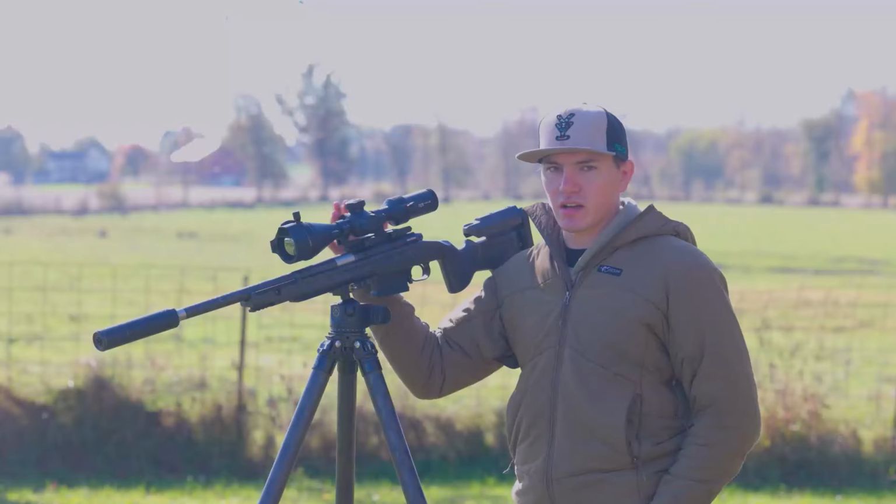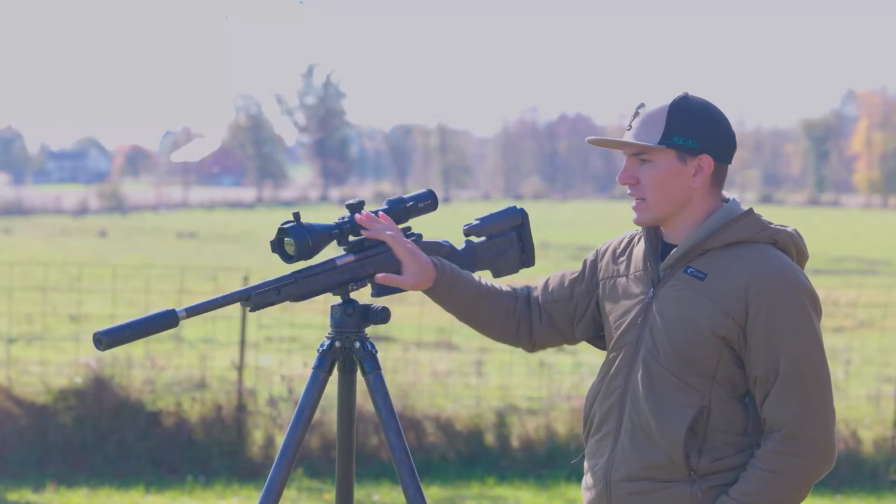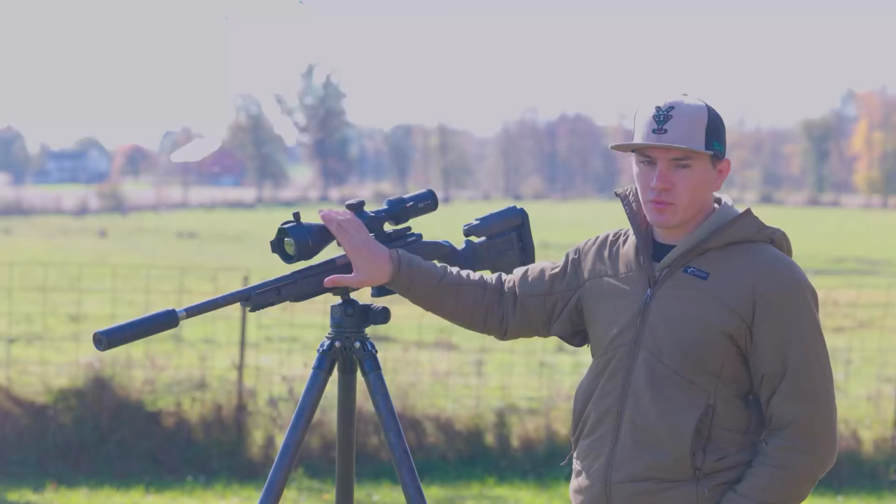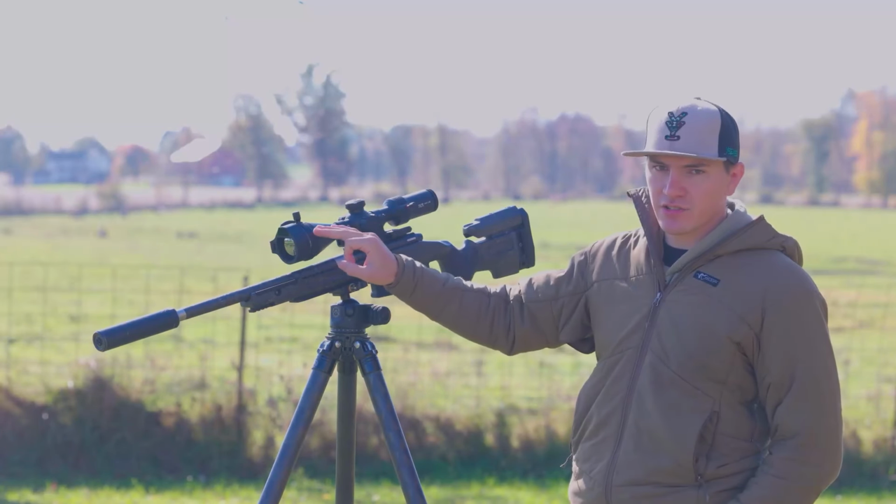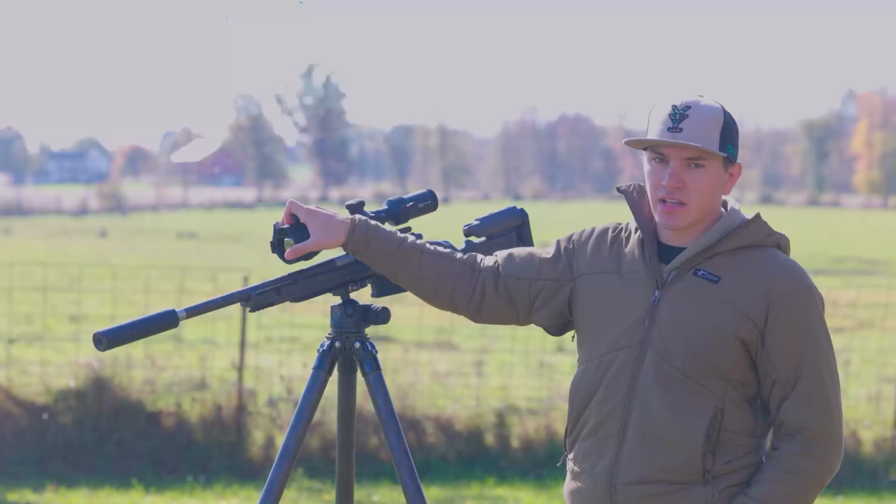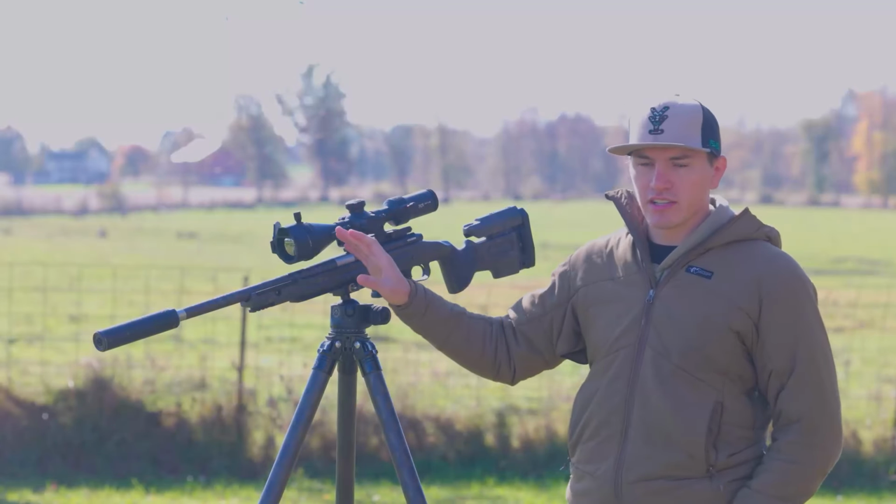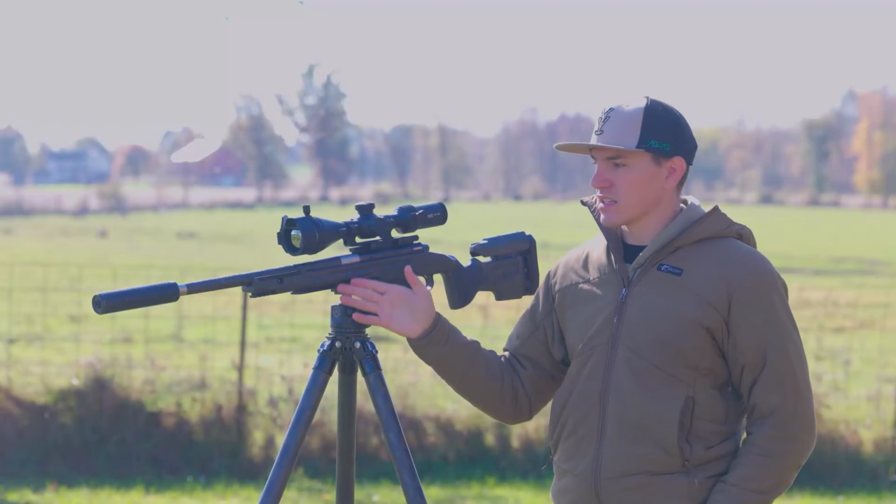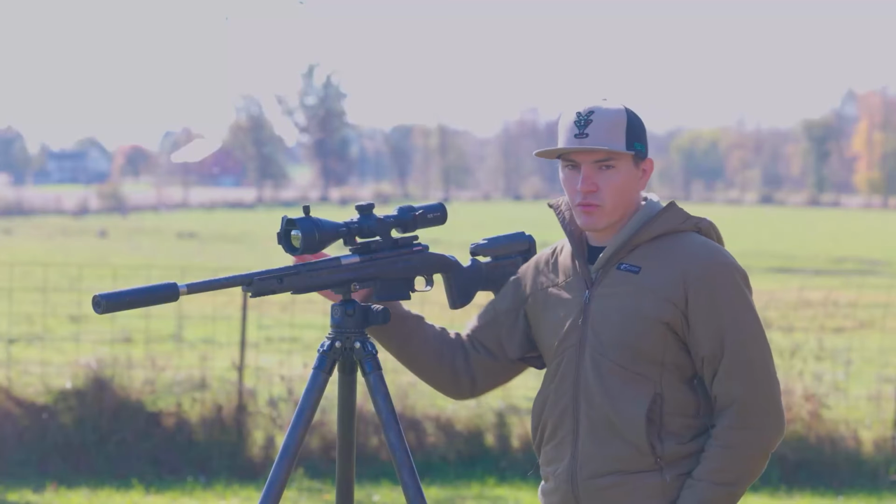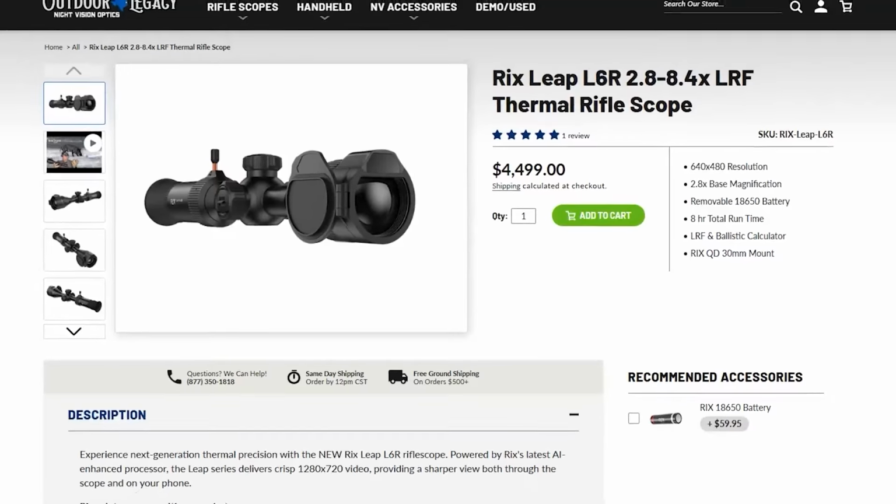The rangefinder might get knocked off of zero. Something would happen. Anytime you have an external mounted rangefinder, it's just not gonna be as seamless as something that's integrated. If you have an integrated laser rangefinder with the Ballistic Calculator, which you can set up through the app, you can go in there, put your profiles in, and do everything through the app. That, obviously, if you shoot longer distances, is gonna be a huge deal for you, having the integrated laser rangefinder, having the Ballistic Calculator.